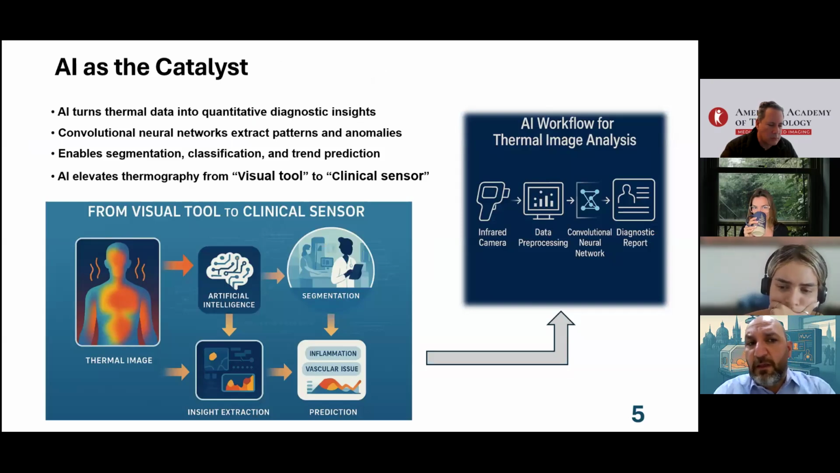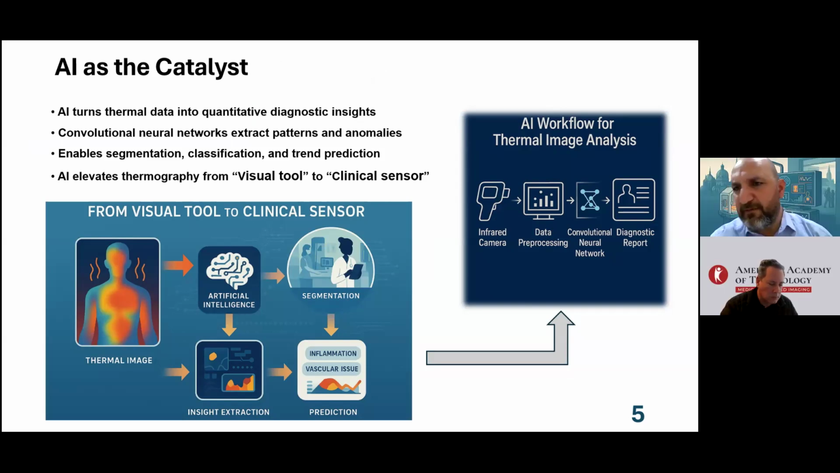So, as part of the future, we are talking about these revolutions in artificial intelligence. I have been working in artificial intelligence for 23 years. Part of my exposure with AI was developing convolutional neural networks for cardiovascular applications. But when it comes to computer vision, AI has very, very high potential usage here. And for sure, we are dealing with thermal images, which are part of the vision data. And this vision data can turn into quantitative diagnosis insight by using AI.